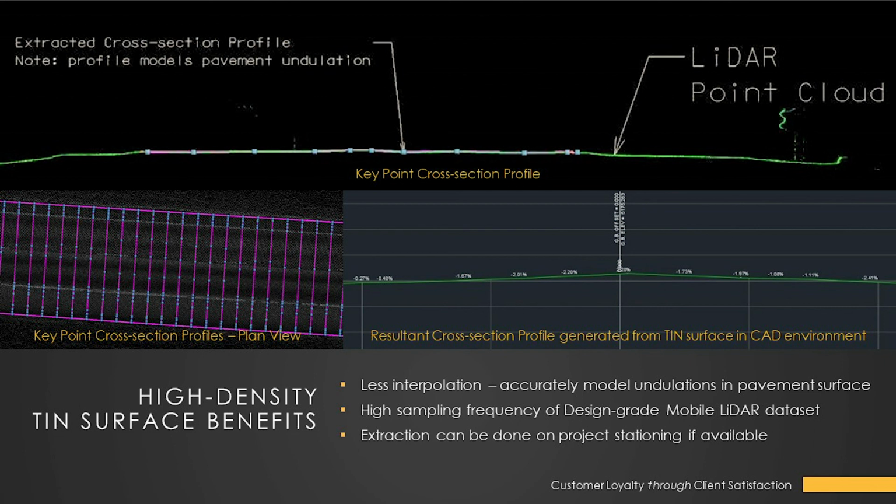and it will basically kind of trace along the profile of the roadway at that cross section, and it'll pick up all the undulations in the pavement, which there's really not any other measurement technique that's geo-referenced that allows you to do something like this in a quick and efficient manner.